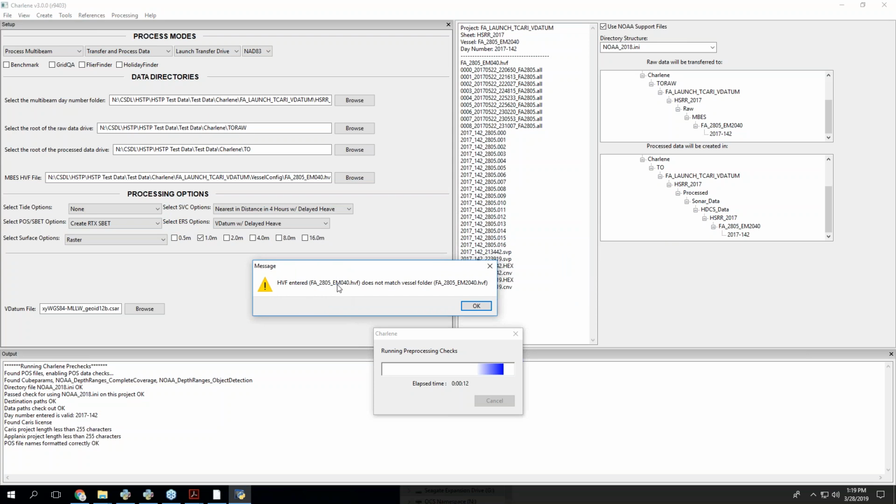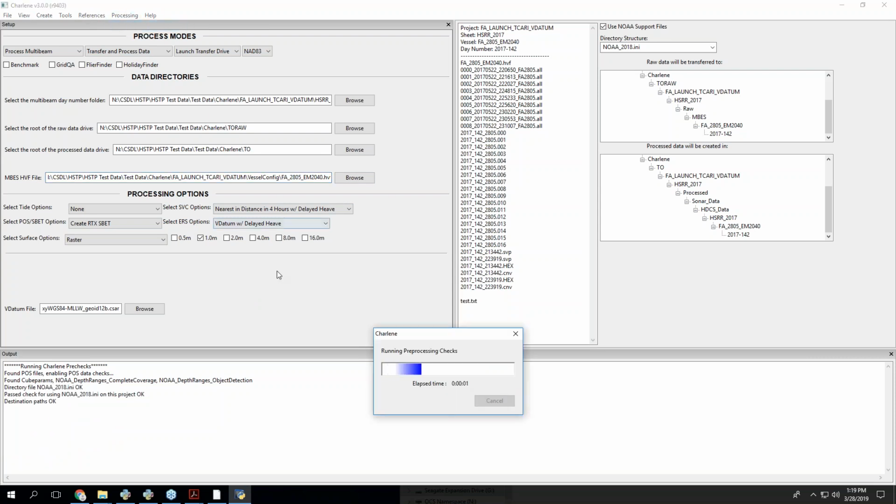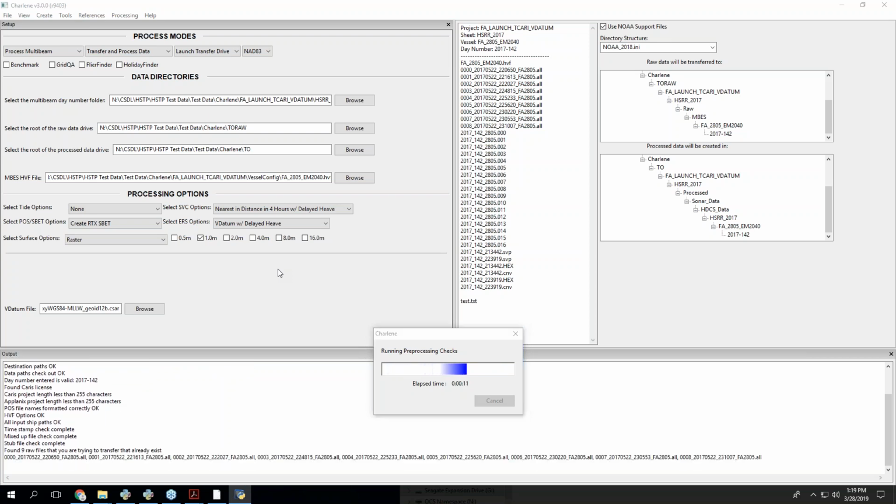Here, for instance, I know that you probably entered the wrong HVF. A, it doesn't exist, and B, it doesn't match your transfer drive. All right, so go in here, check this thing. Okay, well, fine, I put a 2 in. So try it again. And don't get me wrong, I know this is annoying. Run this thing 9 times just to find out that you missed one thing.